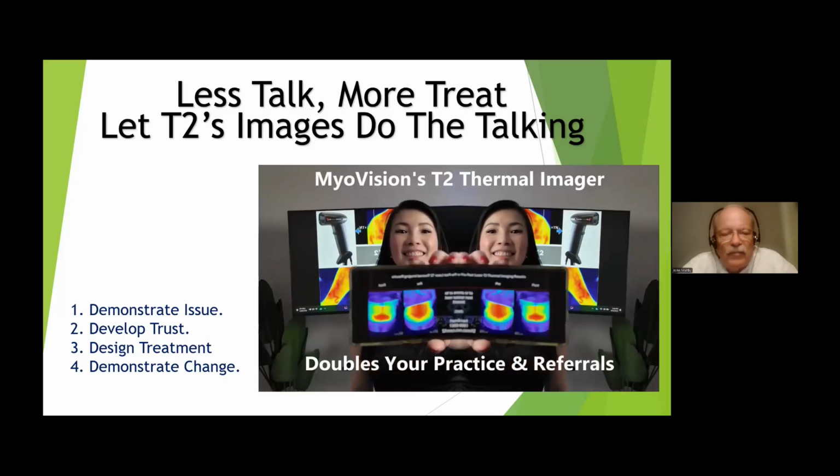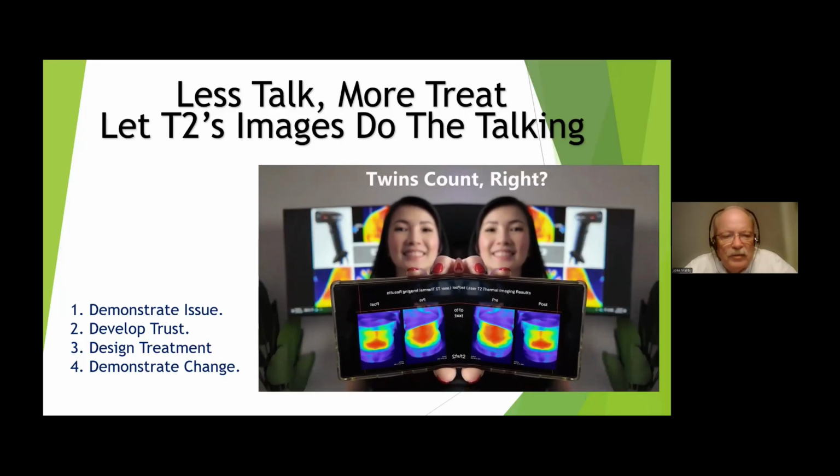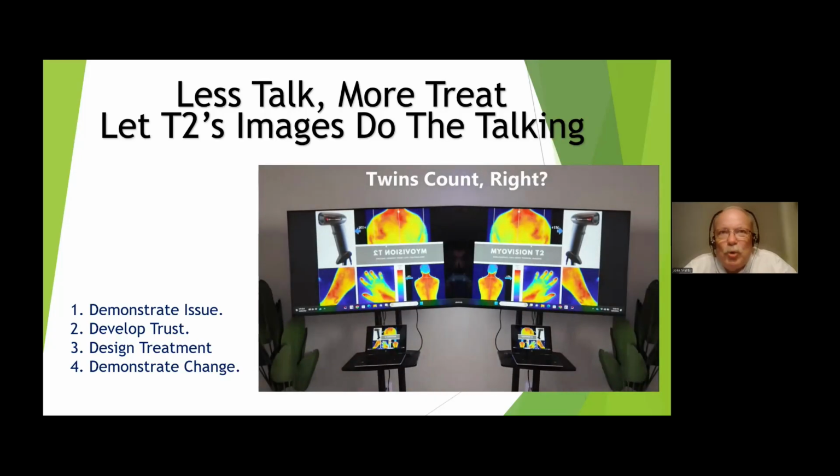Bottom line, you demonstrate what's going on, you develop trust, you design a treatment plan, and you can demonstrate change. And you can do it in seconds. That's how important it is, and that's how sold I am on the T2.